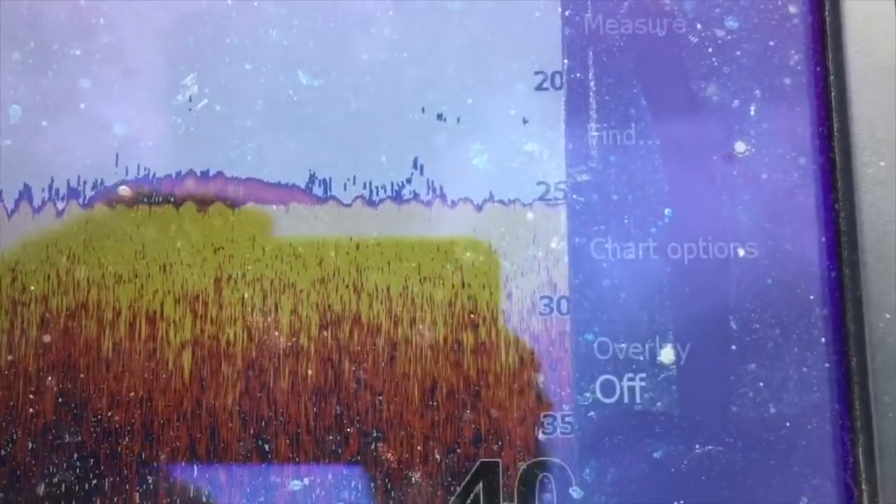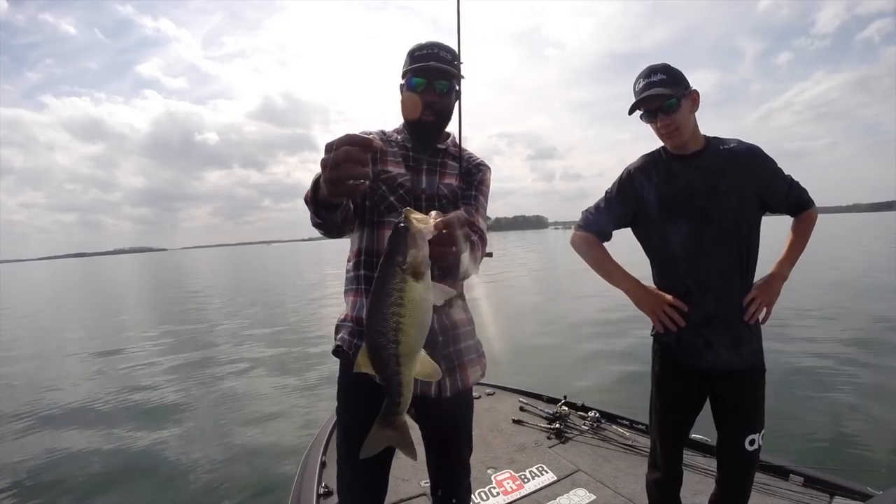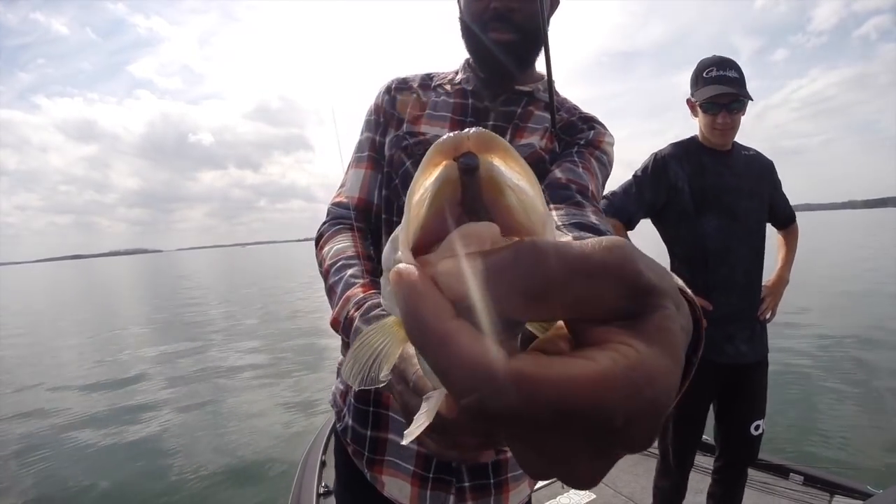We fished that Ned Mickey. You could have used a drop shot. It's really not about the bait in this particular instance. This trip was more about learning what to look for, trying to show these guys what you want to look for in your graph, what you want to look for as far as depth, paying attention to where bait is, noticing what those fish look like on the graph, and looking at the attitude of the fish when you drop the bait down on him.